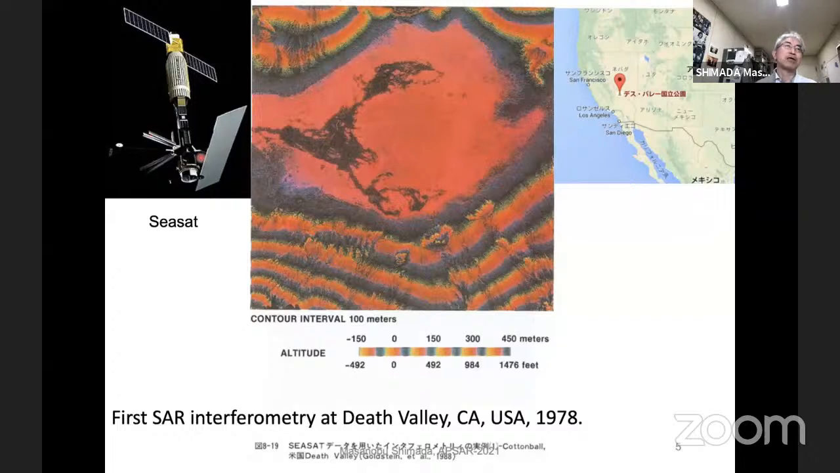And this was operated over the orbit from June 28th to, I think, the beginning of October the same year, almost 3 months. And here, when the satellite passes over this valley, one engineer produced this fringe pattern. This gives a topography of Death Valley.